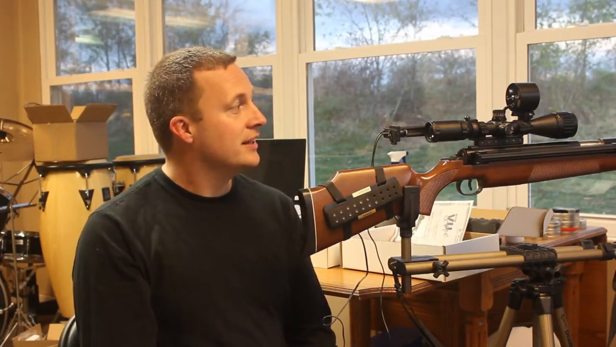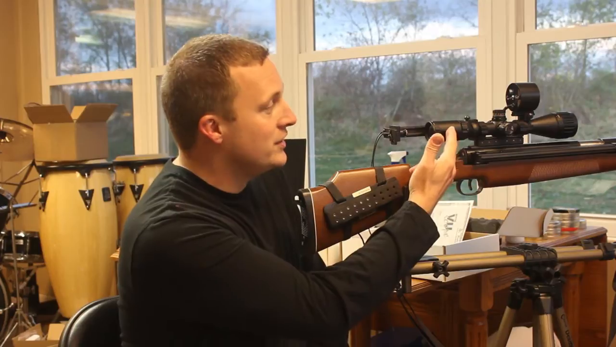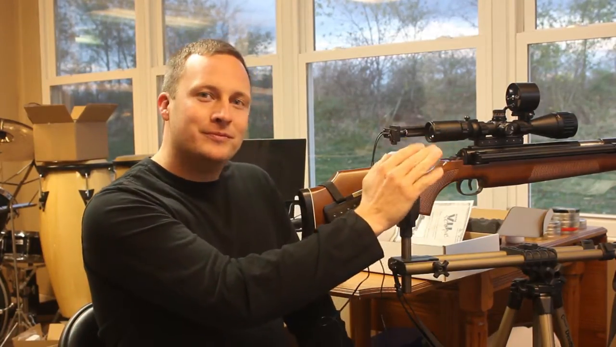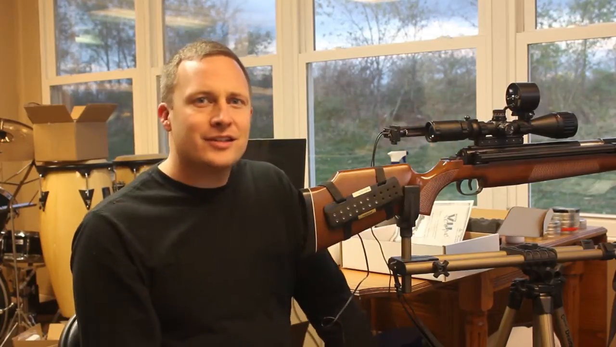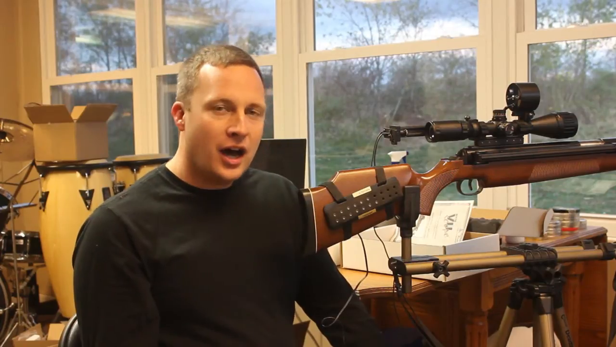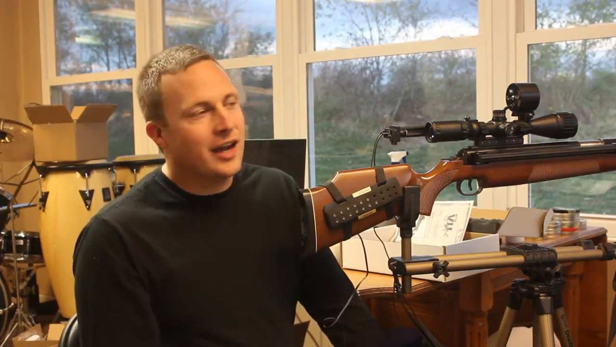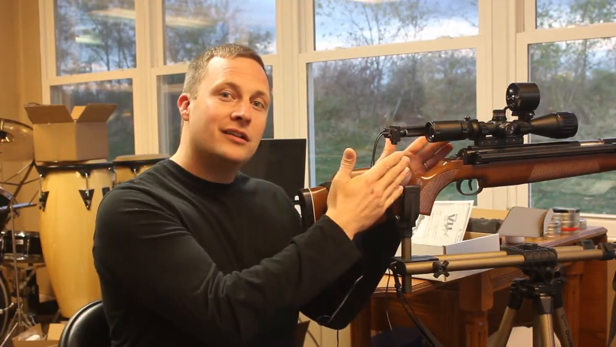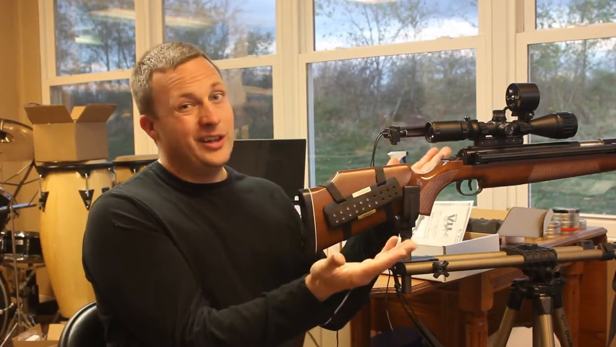I was impressed. Naturally, one reminder: we're using a cheap Leapers scope, or economical. It's a nice, decent scope. Got a couple different ones of them. Later on, I'd like to test this on a Hawk that's coming with a new gun. It's not here yet. But for now, I knew if it could work through here, it could work through anything.